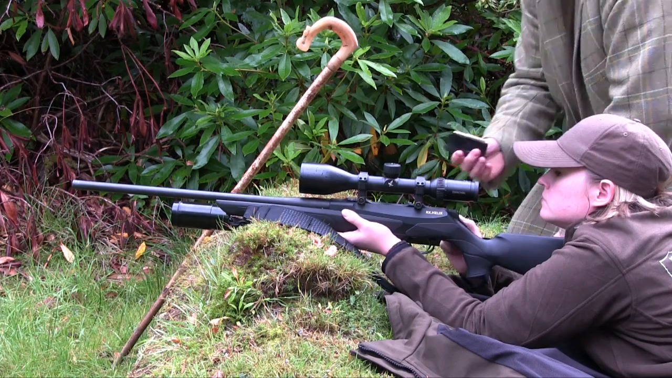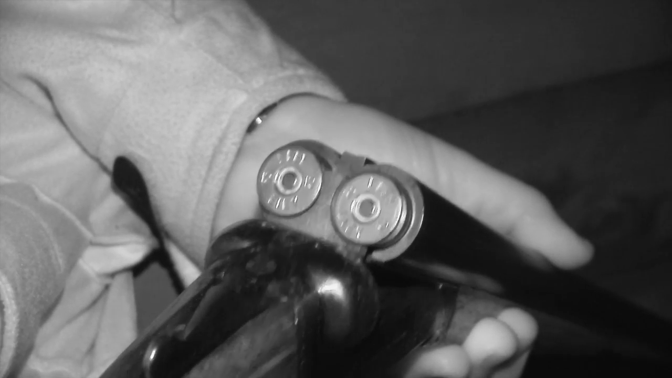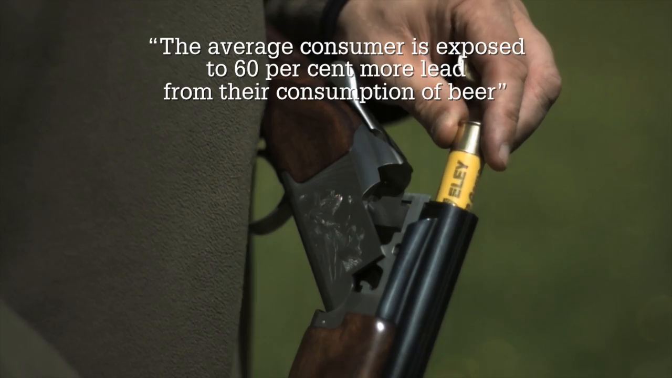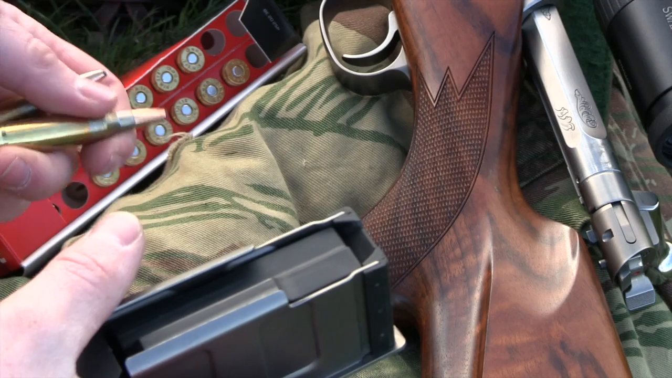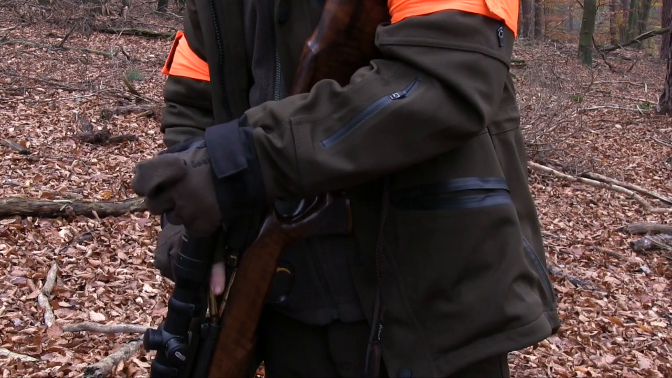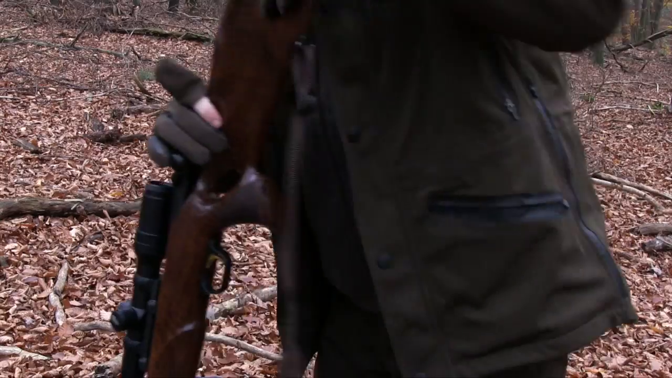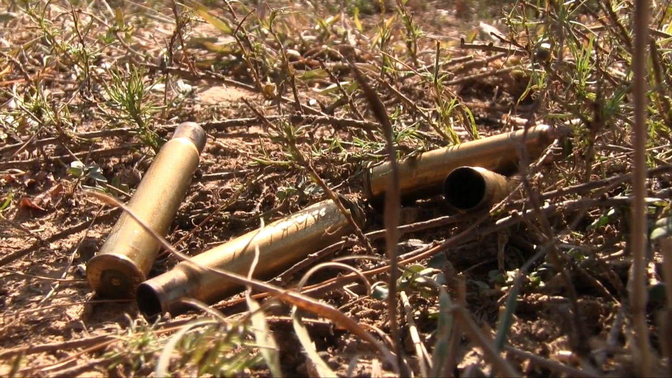Leadshot is on the agenda once again, with MPs defending the use of leadshot in Commons. Conservative MP Rishi Sunak told politicians that the average consumer gets more lead from beer than they do from game meat, and all studies show that eating moderate quantities of game has no effect on blood levels. Charles Walker added that with lead present in many foods, there must be some level of tolerance or we would all be dropping down in the streets.